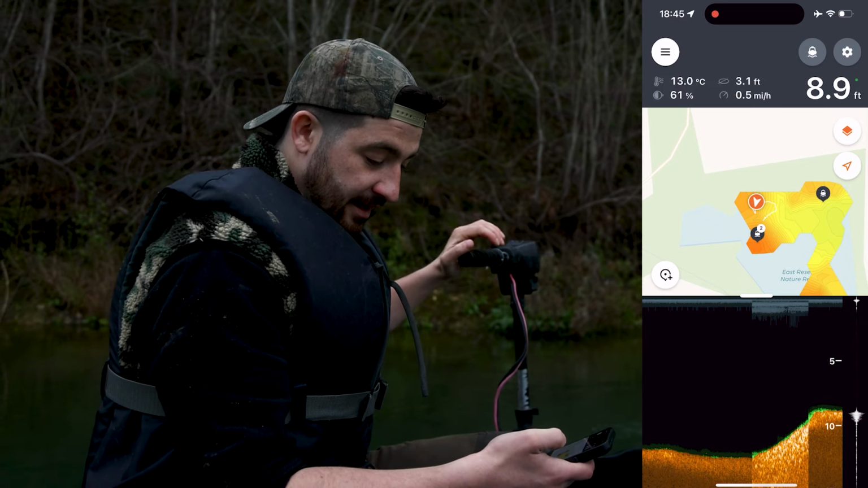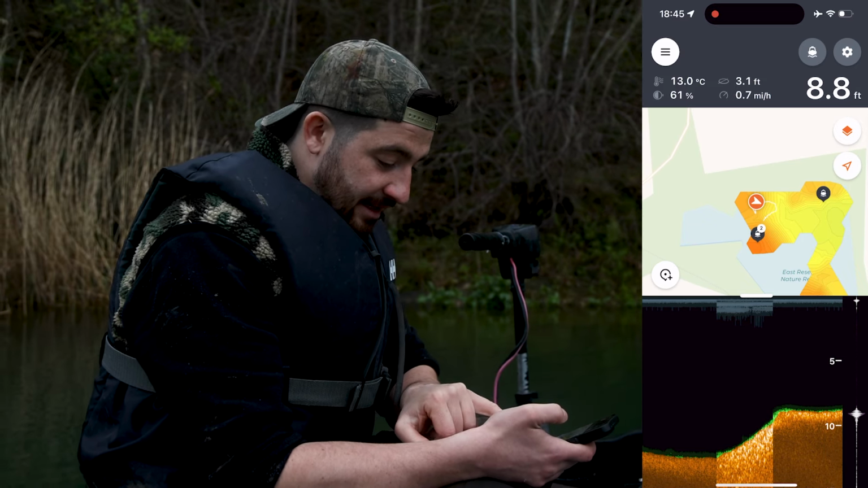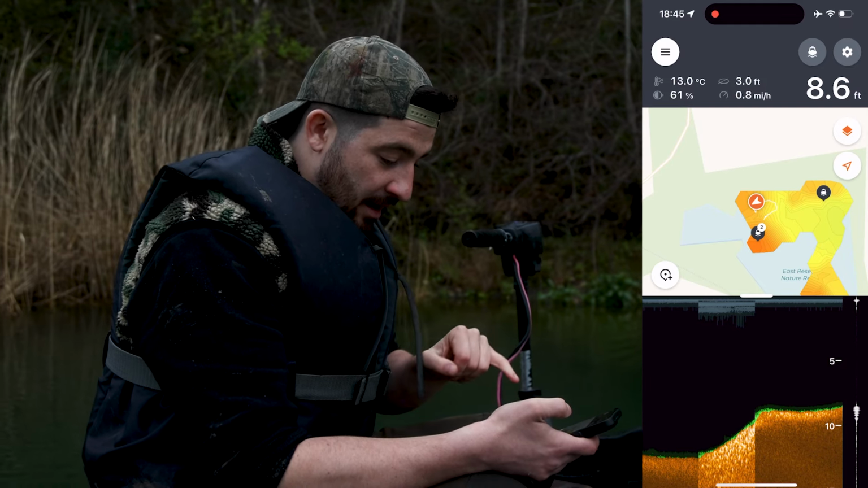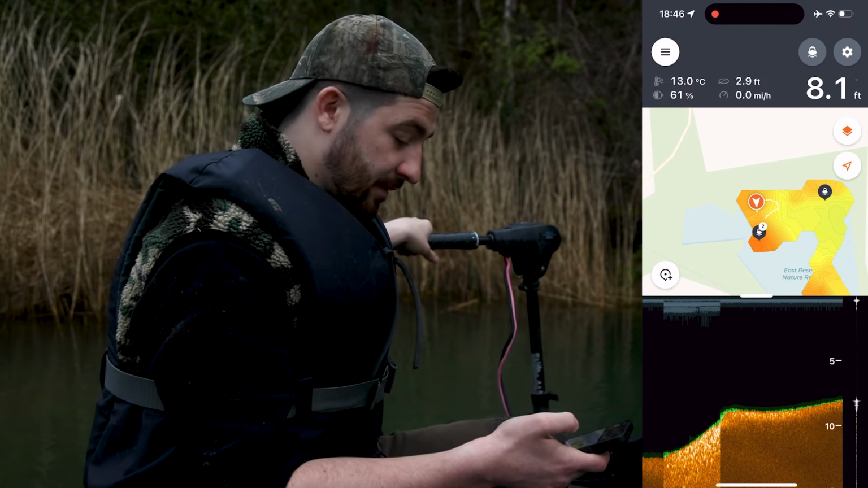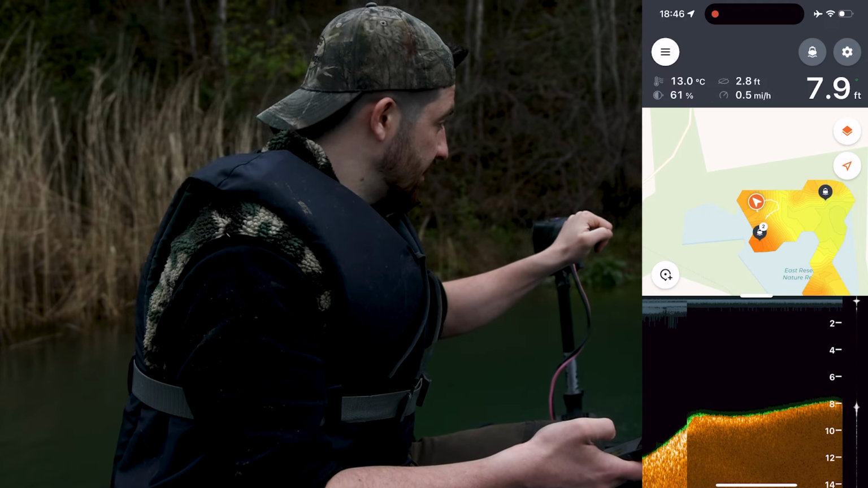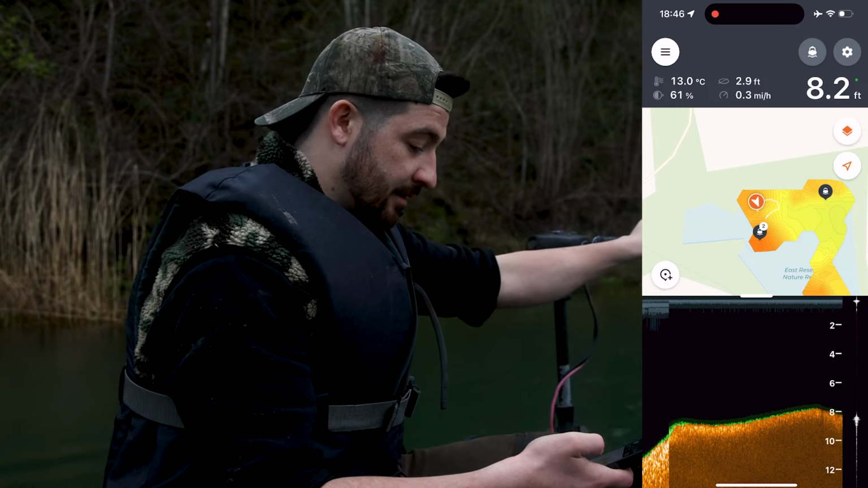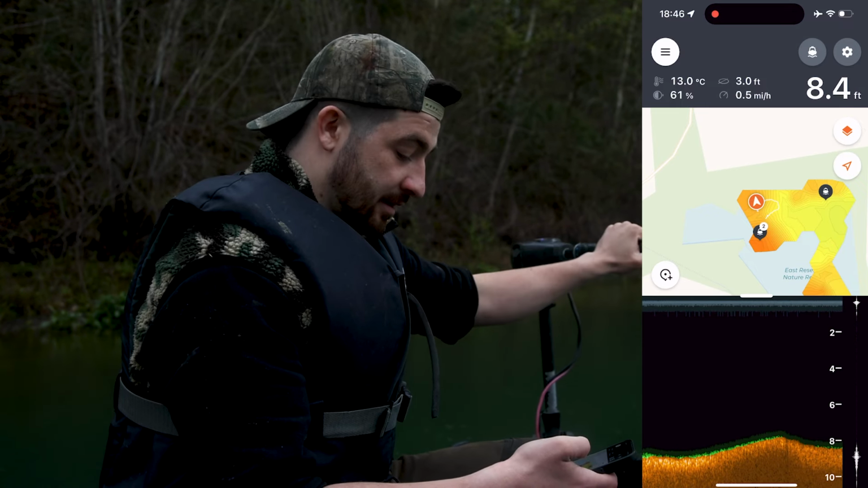So here we are, this is a nice hard area. Where we're fishing now, it's still really white on the actual screen. And now, as we drifted off it, it's getting darker again. So we want to go back here, because around here was where it's quite hard.